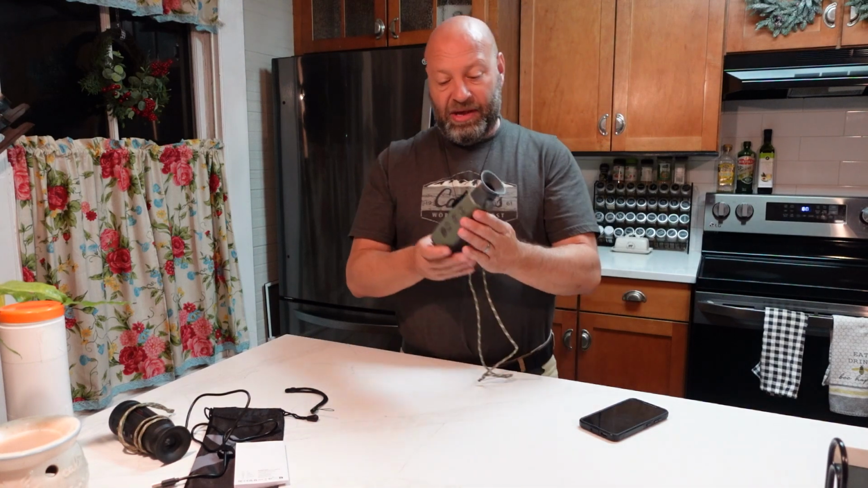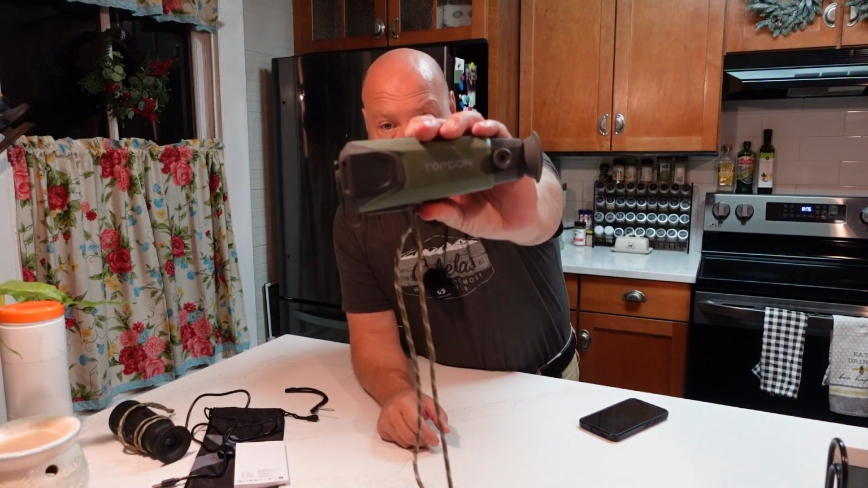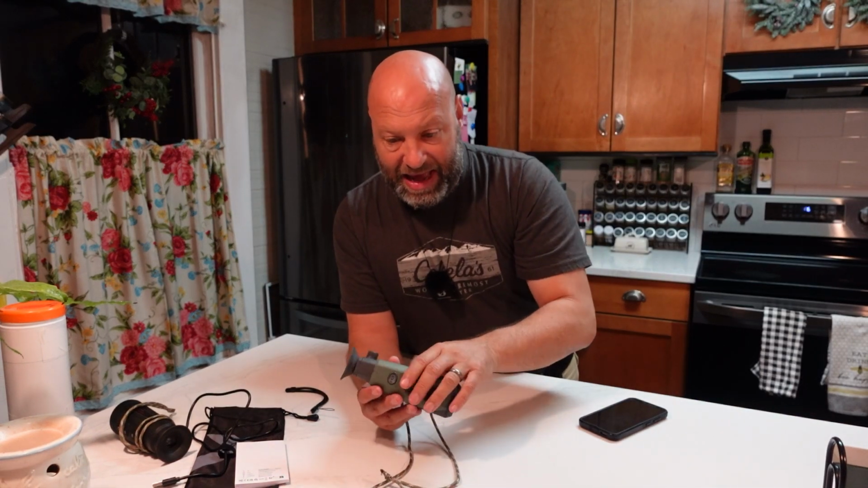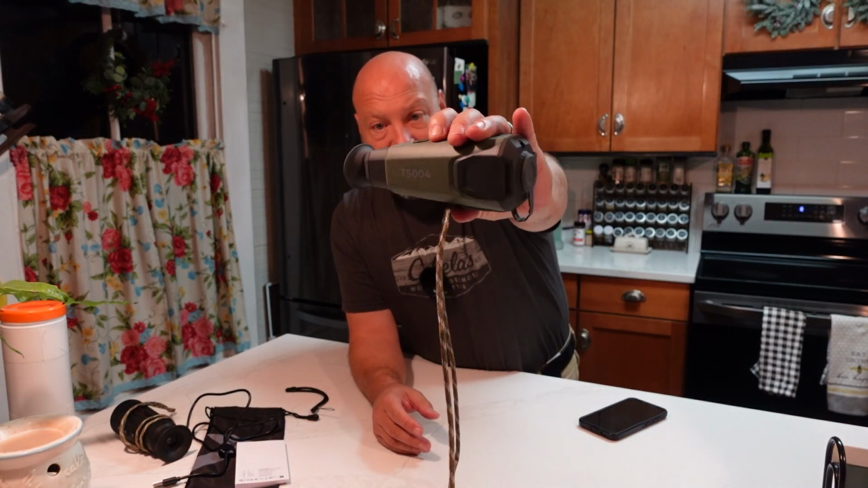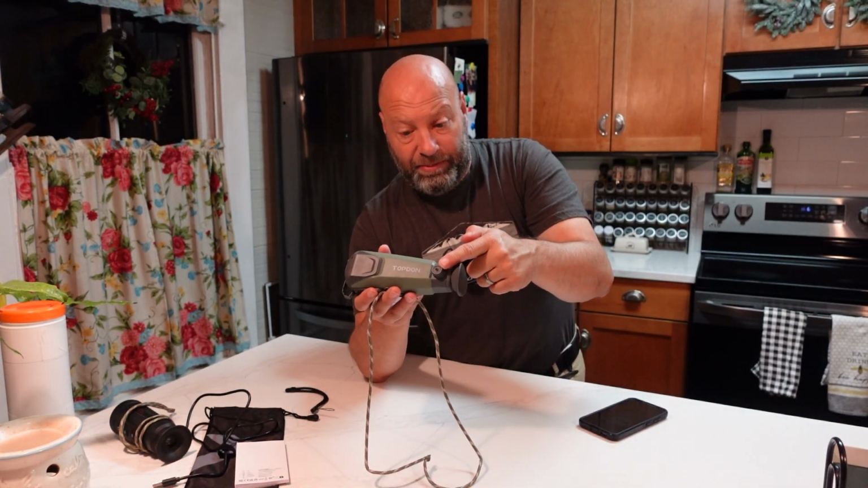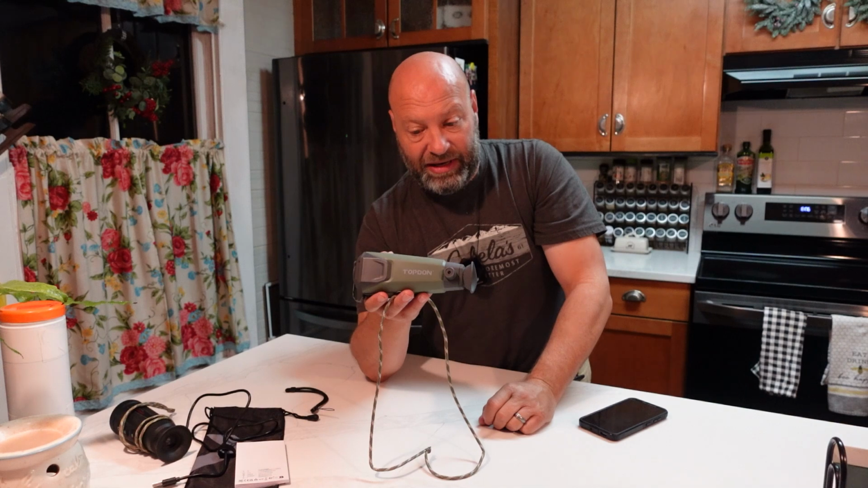I'll give you the specs. Here it is right here. Okay, this is it. This is the TOPDON TS004. It is their thermal monocular. We have diopter adjustment, just like a binocular, so you can really dial this thing in and tune it.